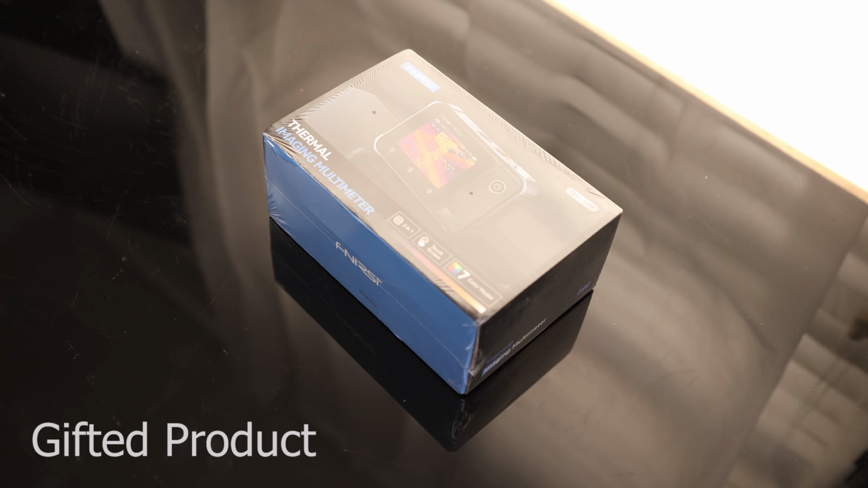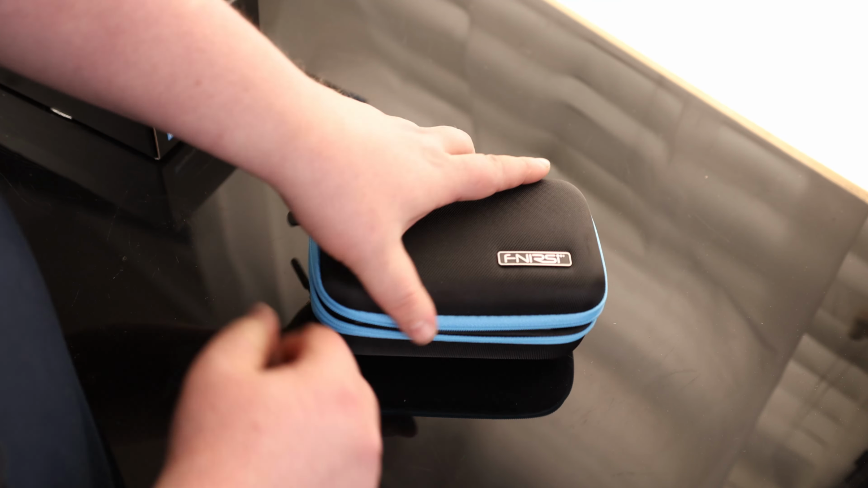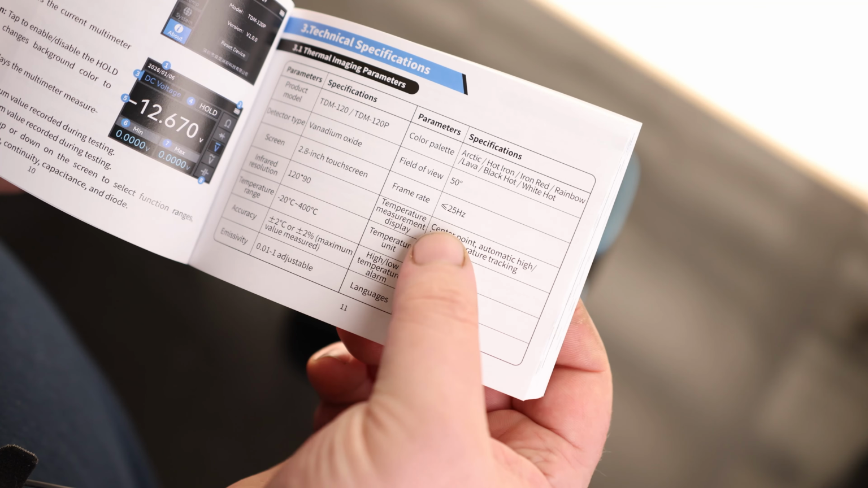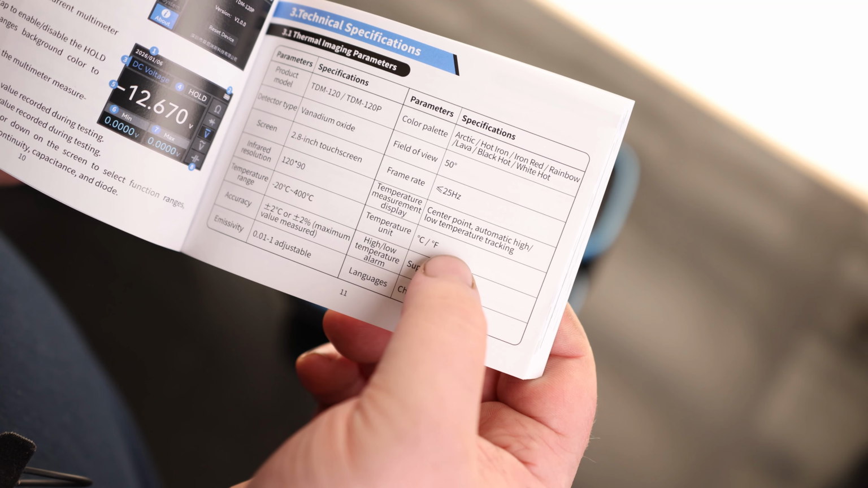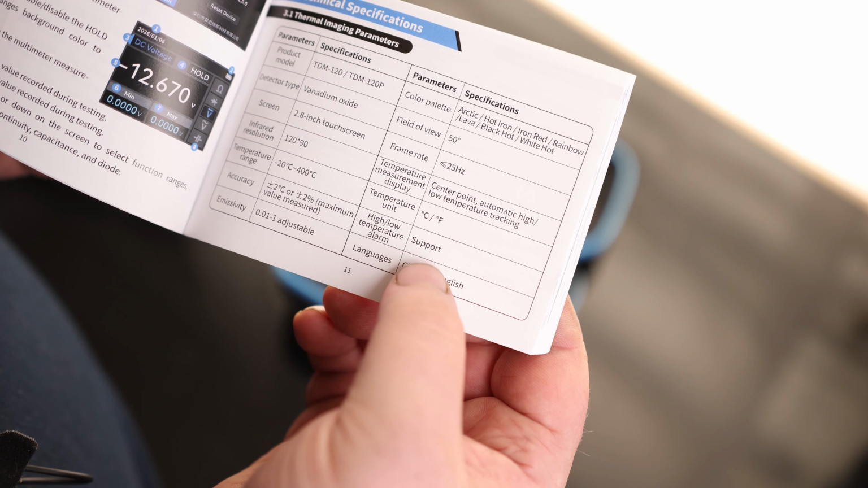Today with the FNIRSI Thermal Imaging Multimeter. Comes with a clamshell case. Got our instructions. We've got 7 color palettes, a 50-degree field of view, a 25 Hz frame rate. The temperature measurement is center point, automatic high, low temperature tracking. We've got Celsius as well as Fahrenheit. We've got high low temperature alarm.